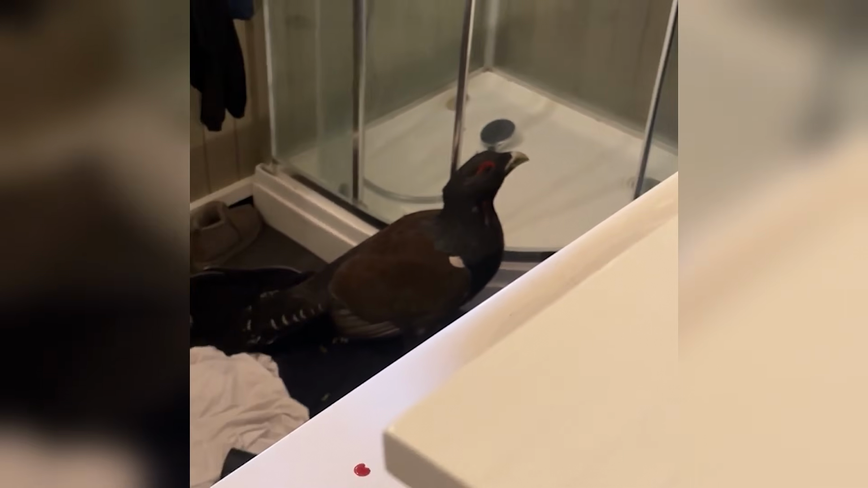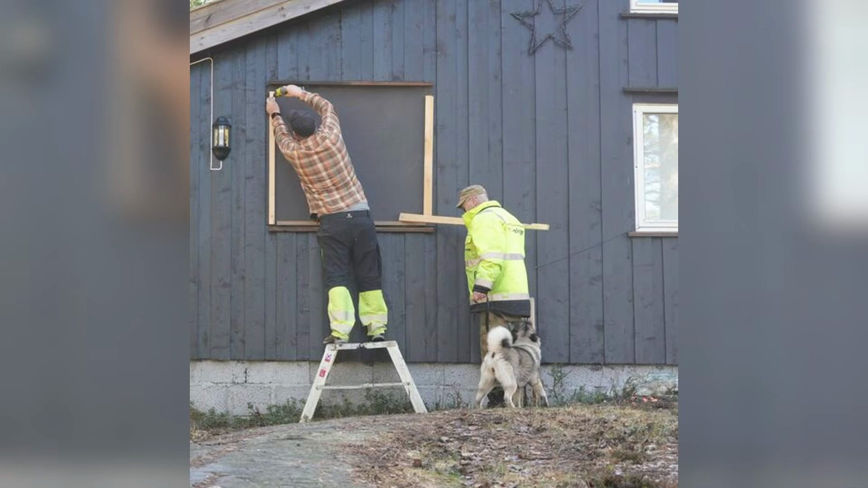And finally, a Norwegian who heard a bang found a capercaillie in his bathroom. The bird had broken the window in the guest room at a cabin near the Norwegian south coast. To avoid being pecked, the owner threw a towel over the 20-pound bird, took it outside and released it. And he mended the window. Thanks to Per Holmseth for the story.